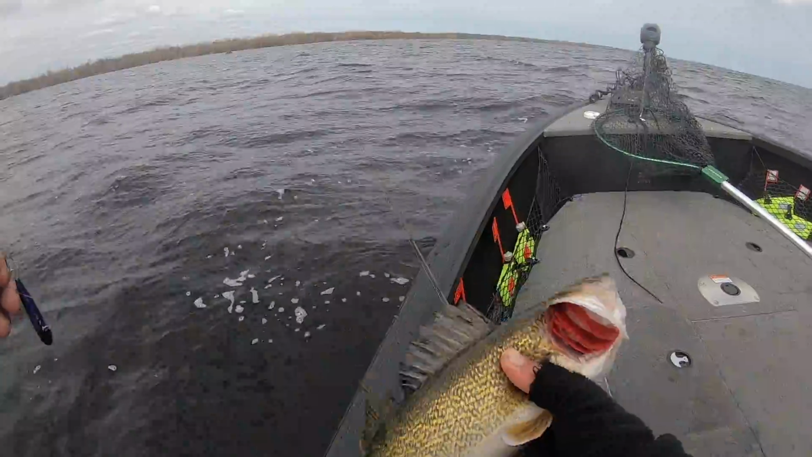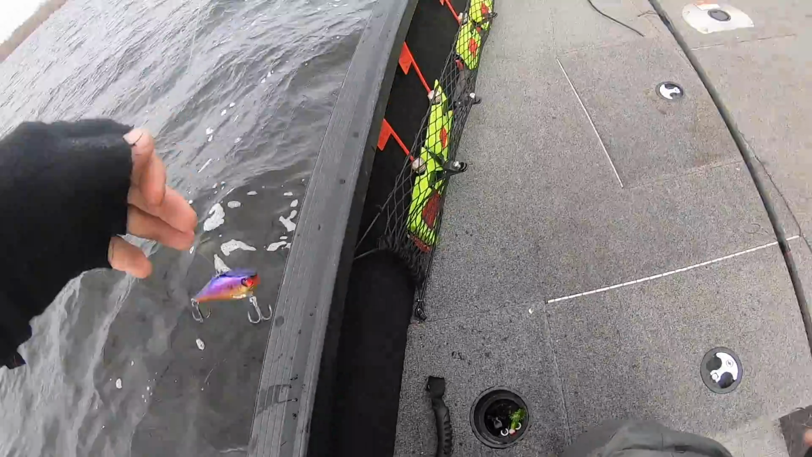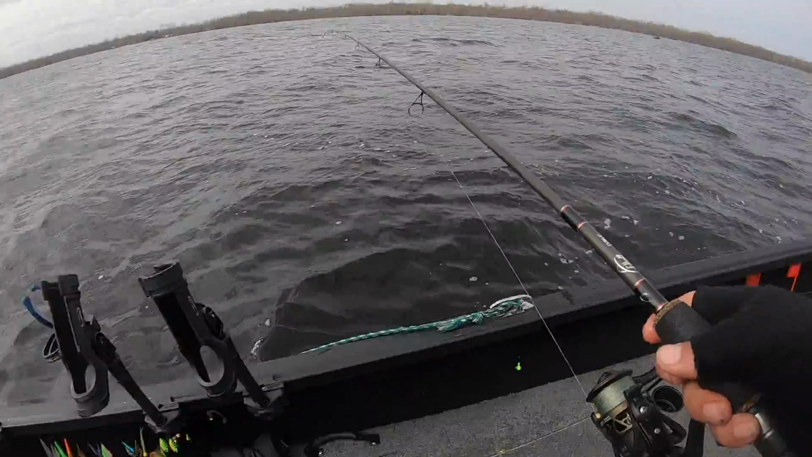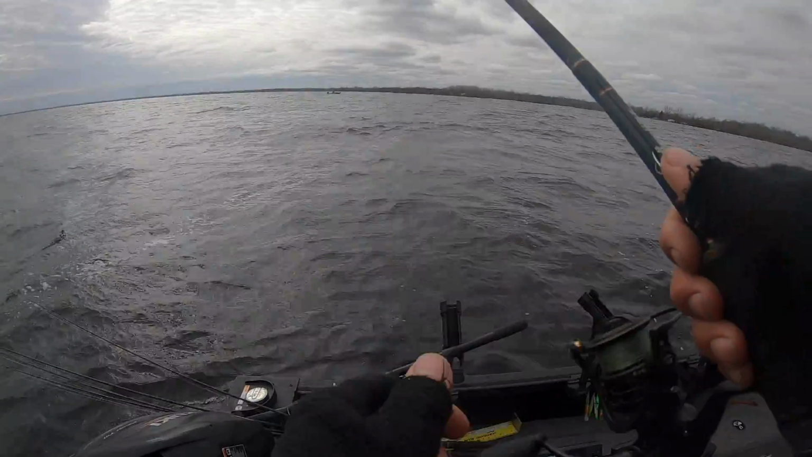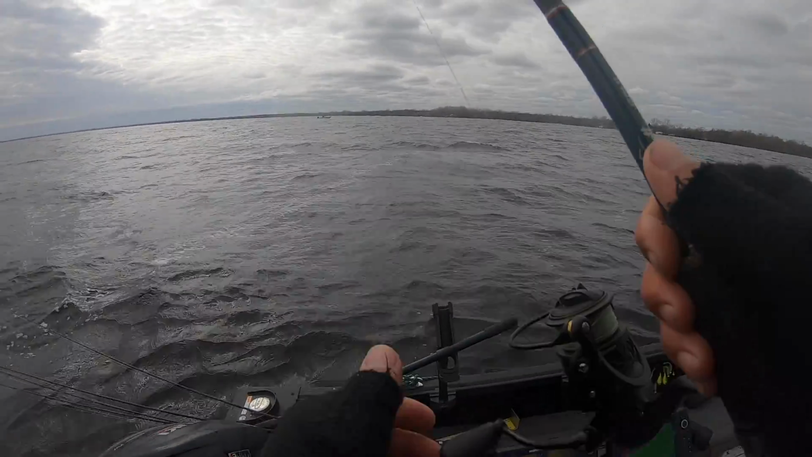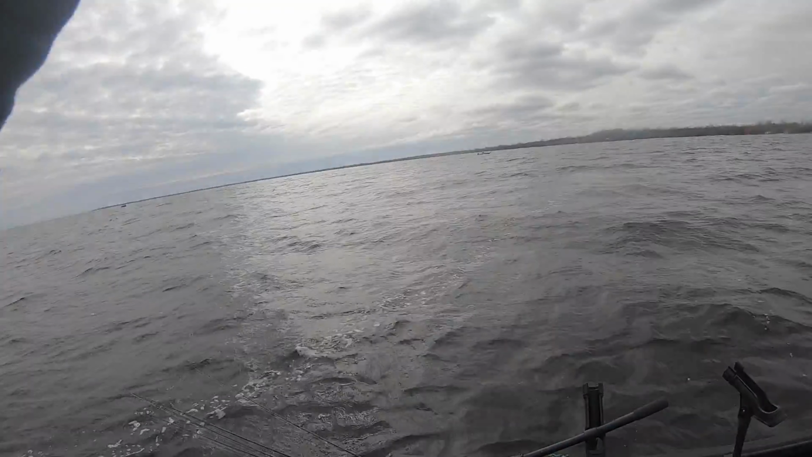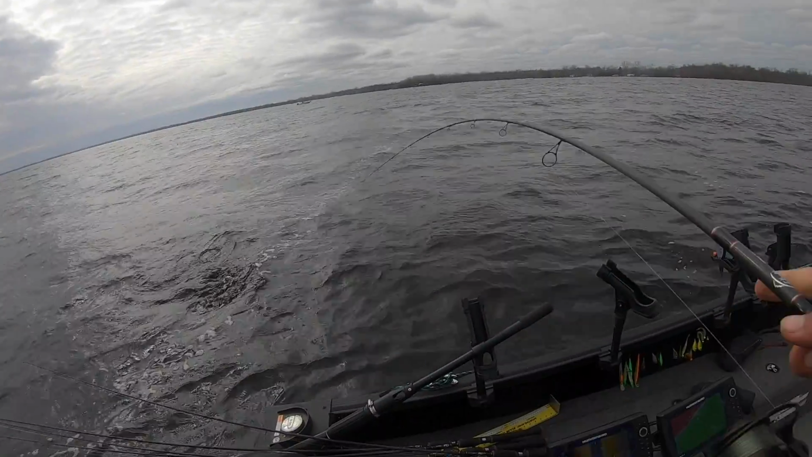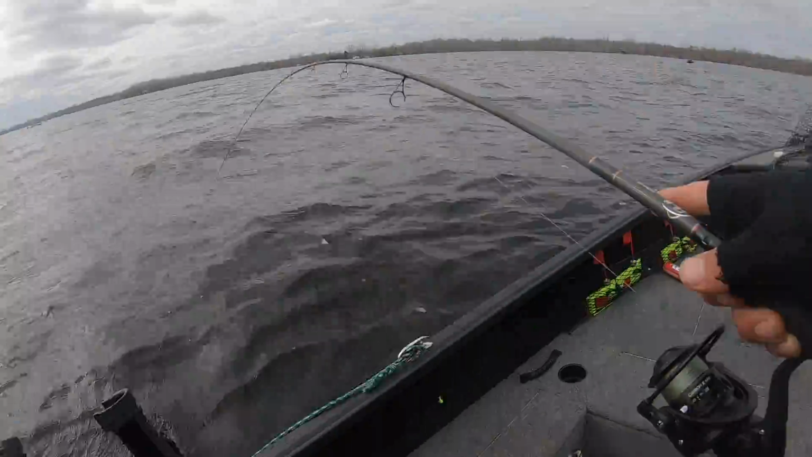Looking at your side imaging, especially when you're drifting like this, knowing when you're around a lot of fish, where to cast, and when to spot lock keeps you on them. Hooked up. Jumping walleye. Go ahead and spot lock. We're on a pile of them now.